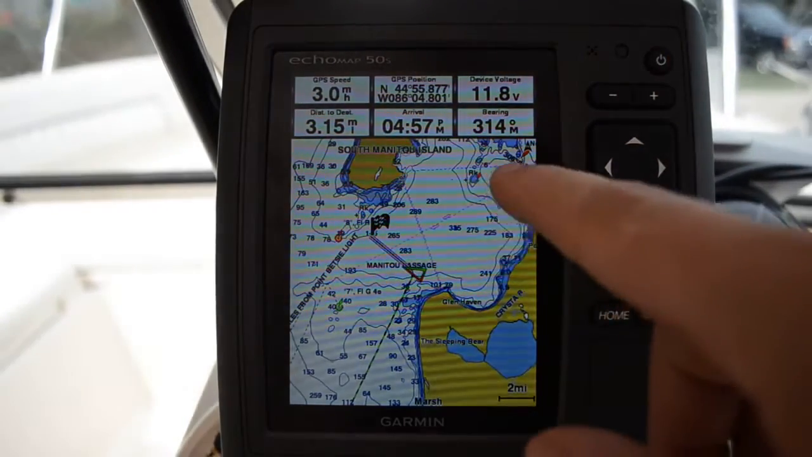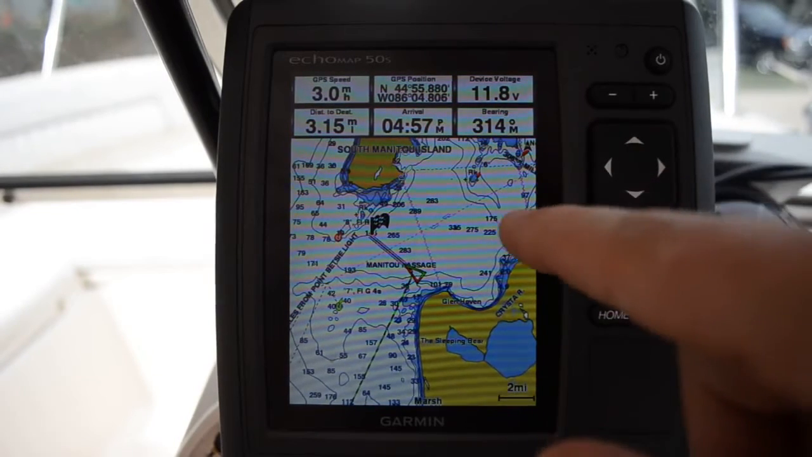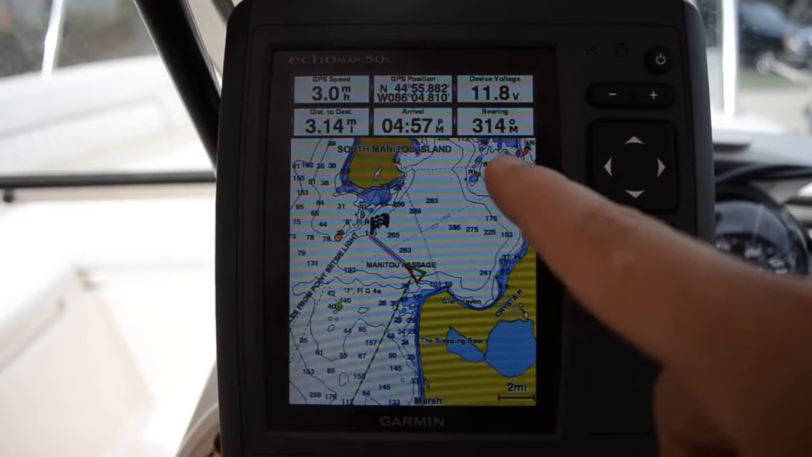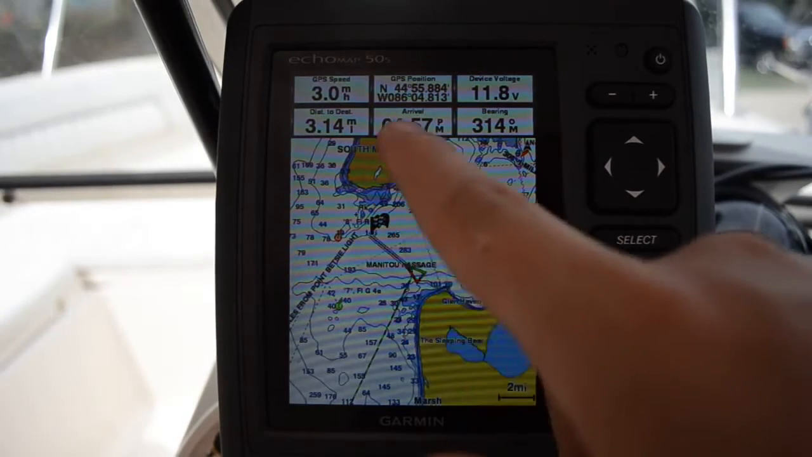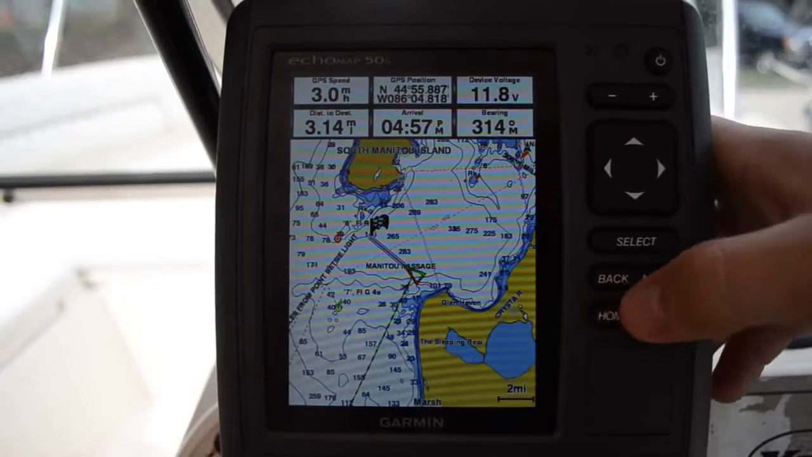And that way you don't have hundreds of waypoints every time you want to point the boat to go to a certain place. The other thing is if you're using autopilots, you don't want to have a bunch of waypoints for your autopilot. So this way you can just select go to there, and then this tells my autopilot, okay, let's go. We'll head to whatever this point is.